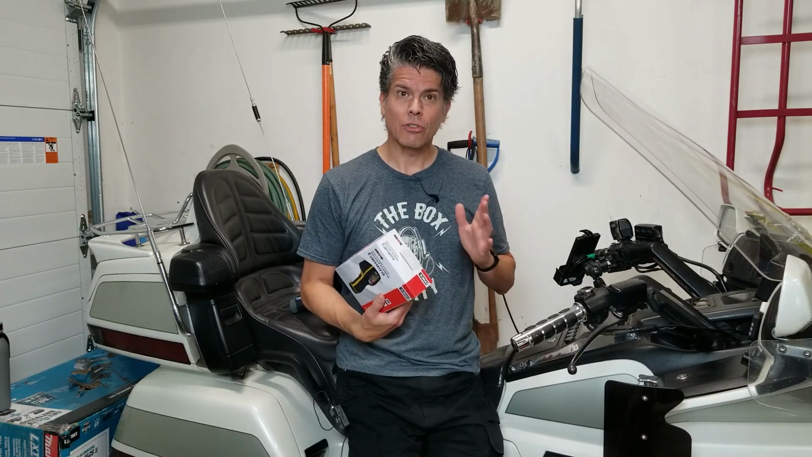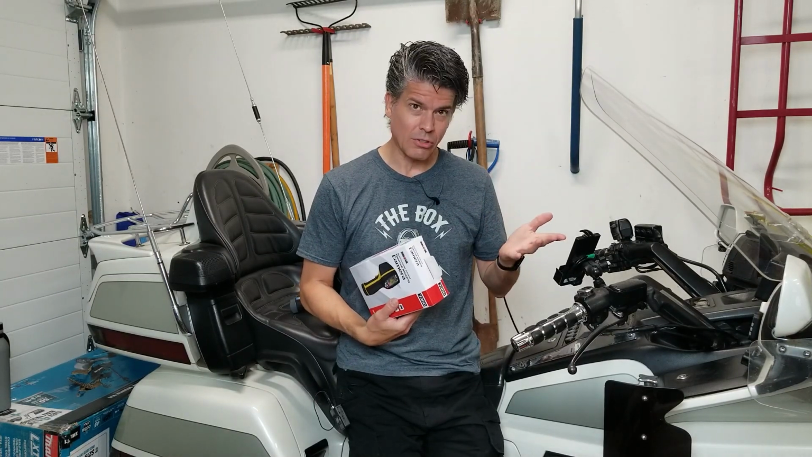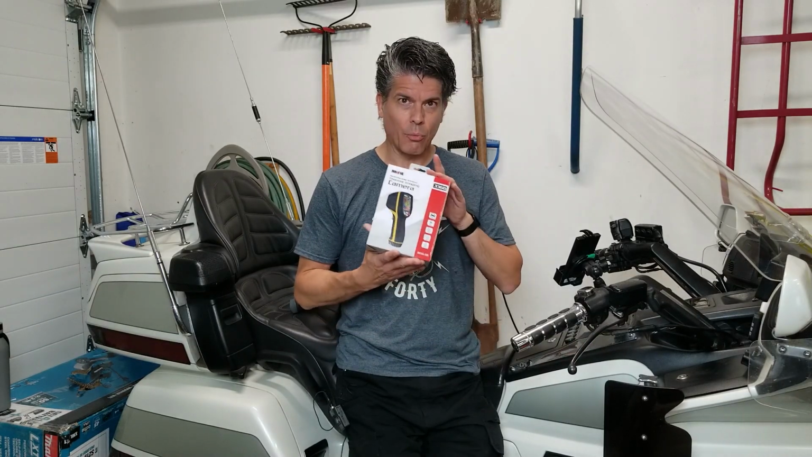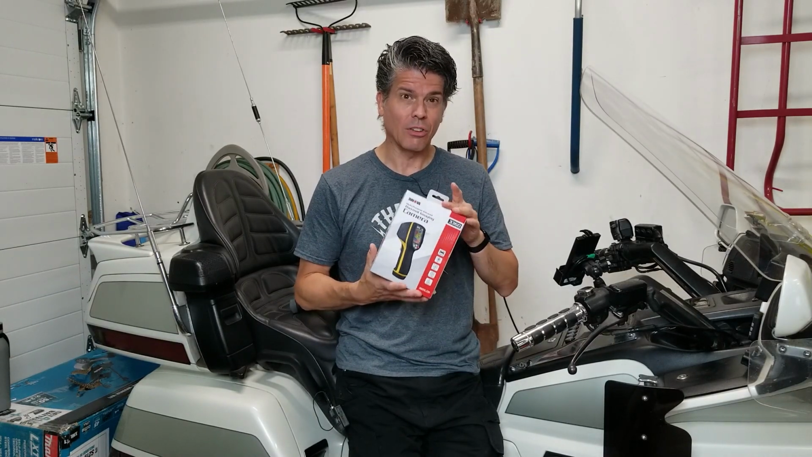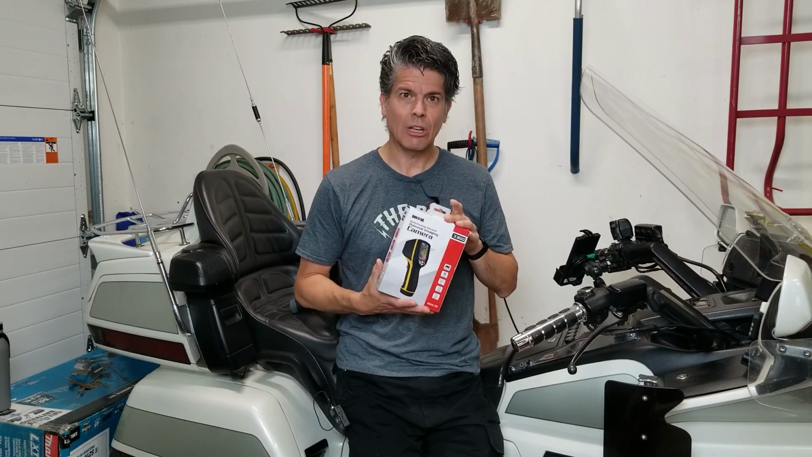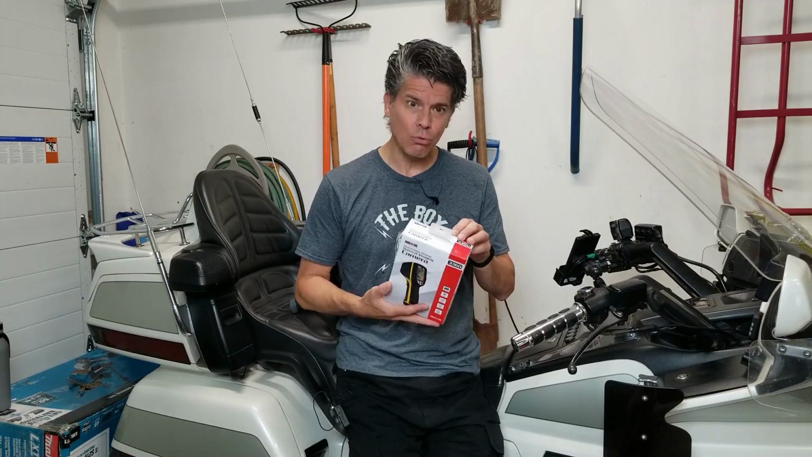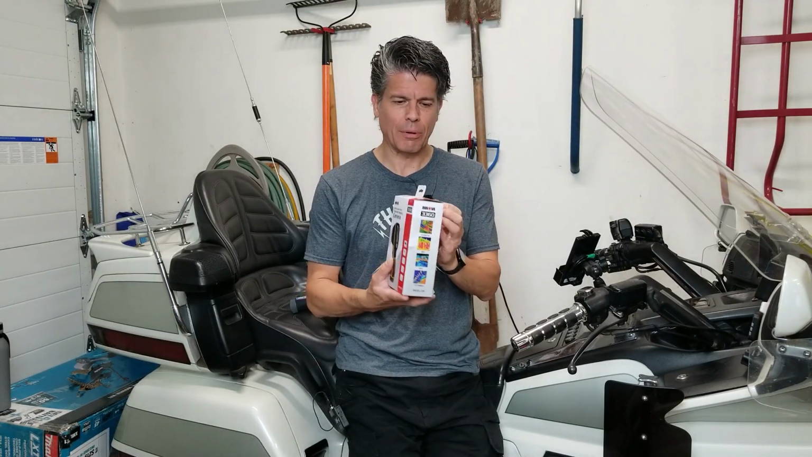The $1,000 camera from FLIR, which is a brand name, is 640 by 480. This simple one that's just over $300 is 32 by 32 pixels. So it's going to give you a grainy picture, but it definitely gives you a picture that is usable. So let's open it up and see what's inside.